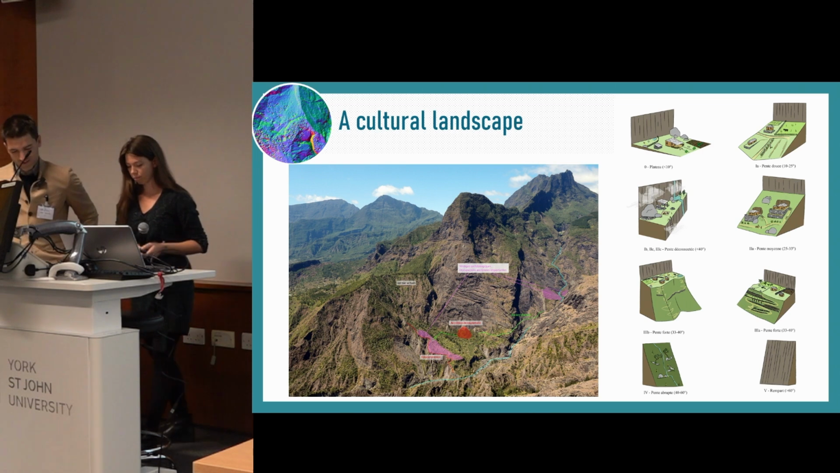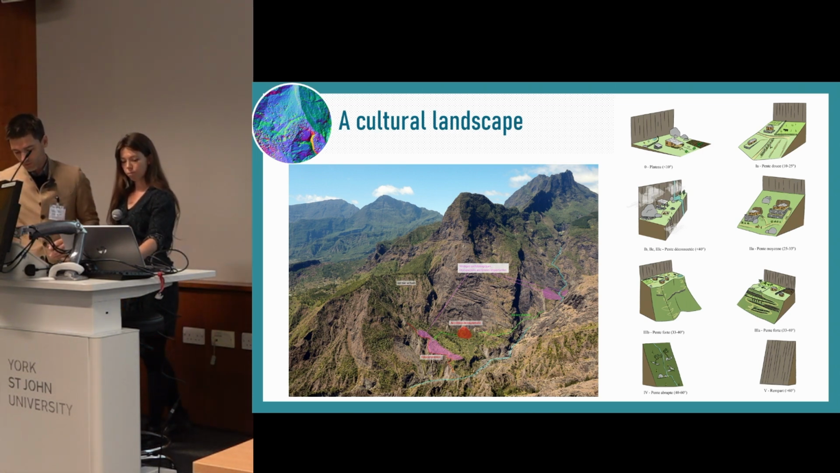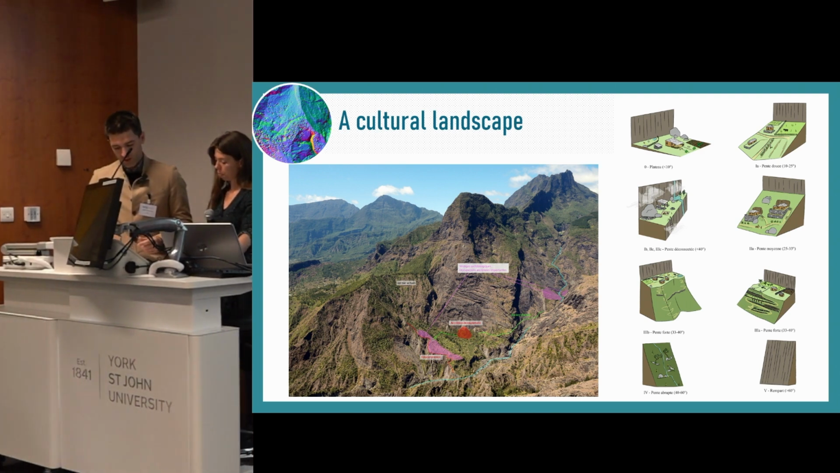Well, this short review has shown you a few examples of our sites, and after the exploration of 10 test zones in the cirque, we can define a typology of sites, and this typology of sites is linked to slope categories. We now have a good idea of types of habitats and activities through the ages in Mafate. It constitutes now a material point of view of Mafate history, more tangible and diverse.